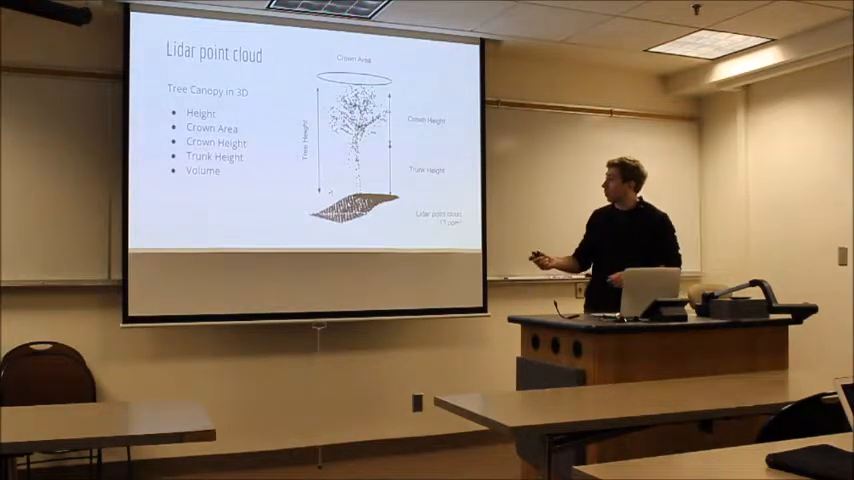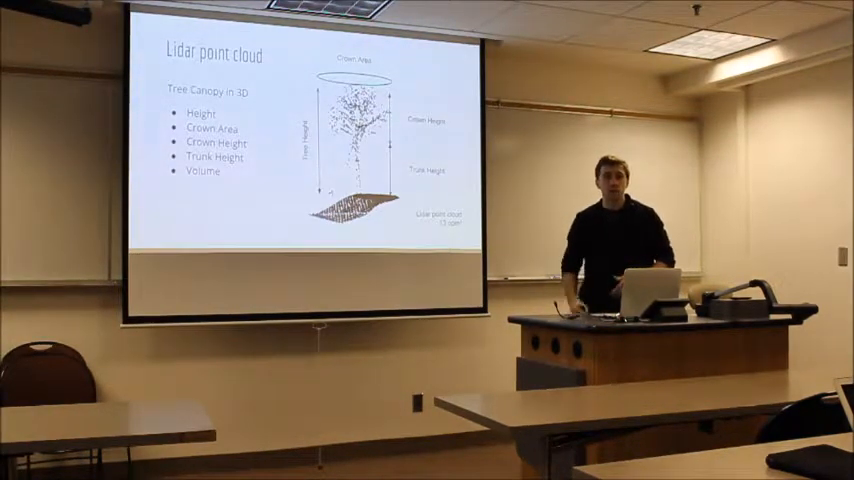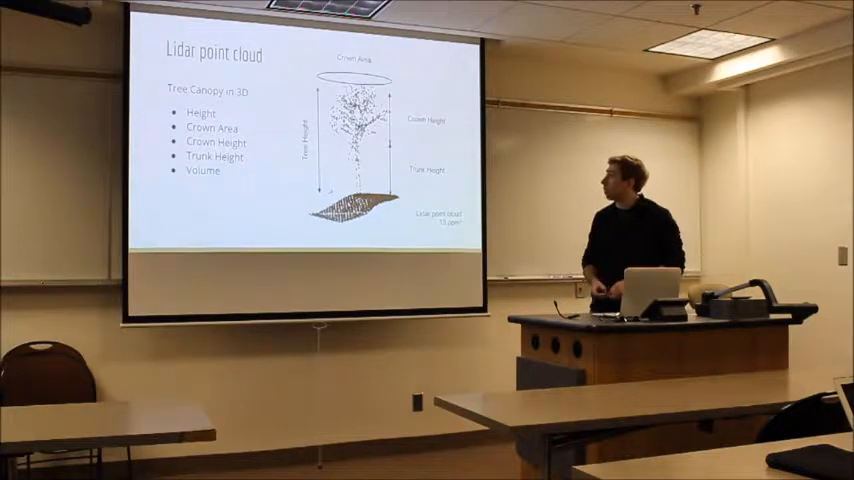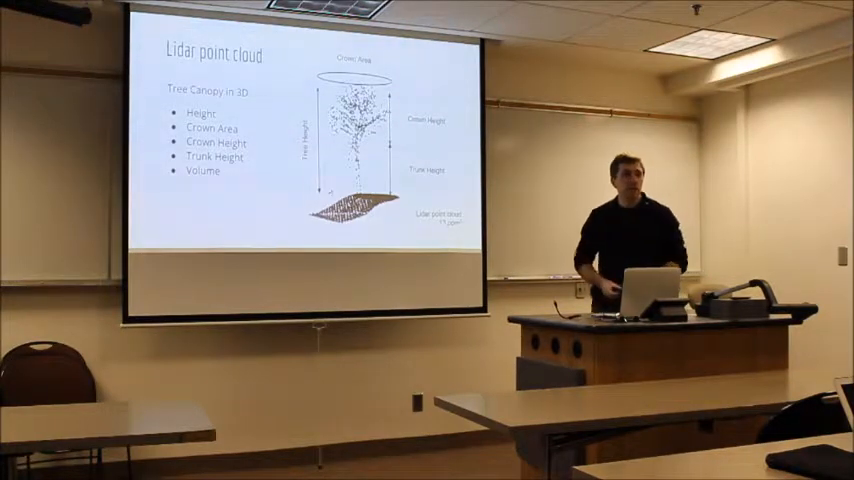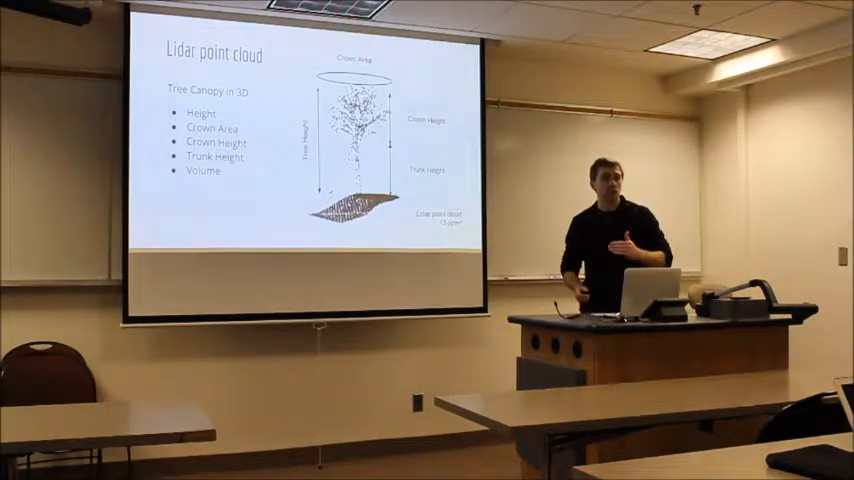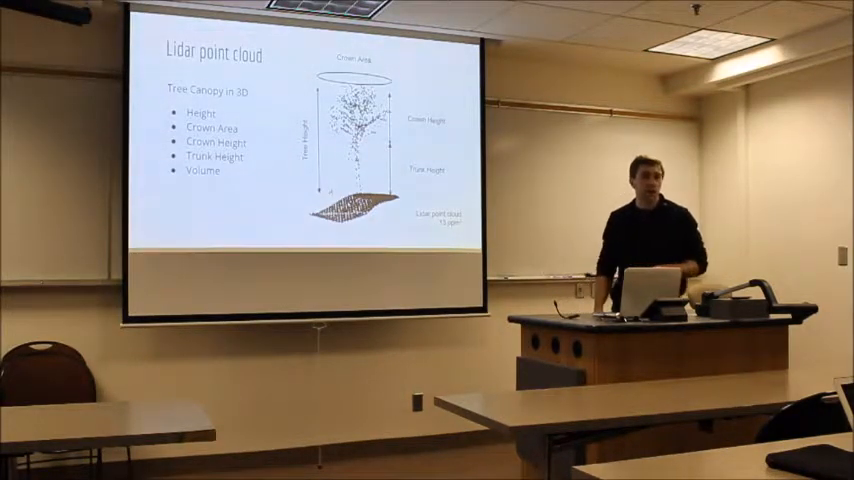So this is what the point cloud looks like. This is a tree that's right out the window here. So this is the density of data that exists for that whole area covering Minneapolis and St. Paul. So things that I'm interested in pulling out are basically the tree height, maximum height, crown area, the most general measurements. But then also things like crown height, distance from the top of the tree to the lowest branch, and then the lowest branch to the ground, the trunk height.